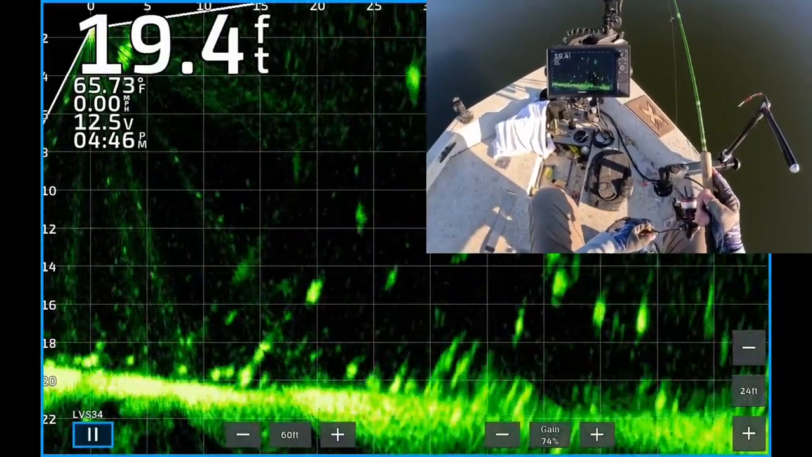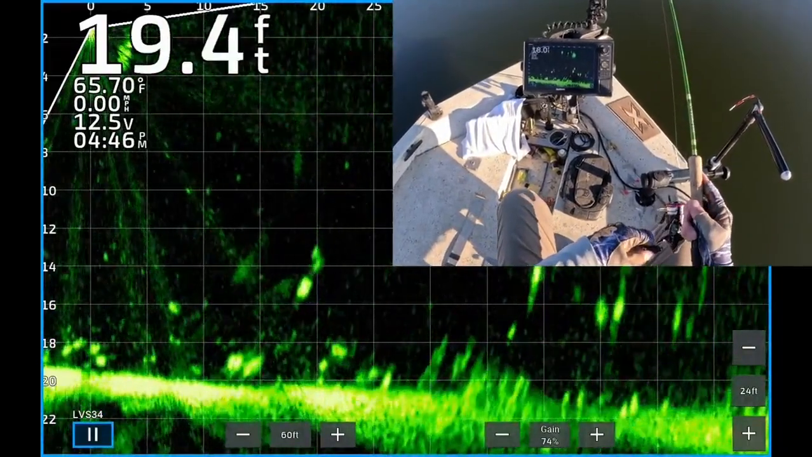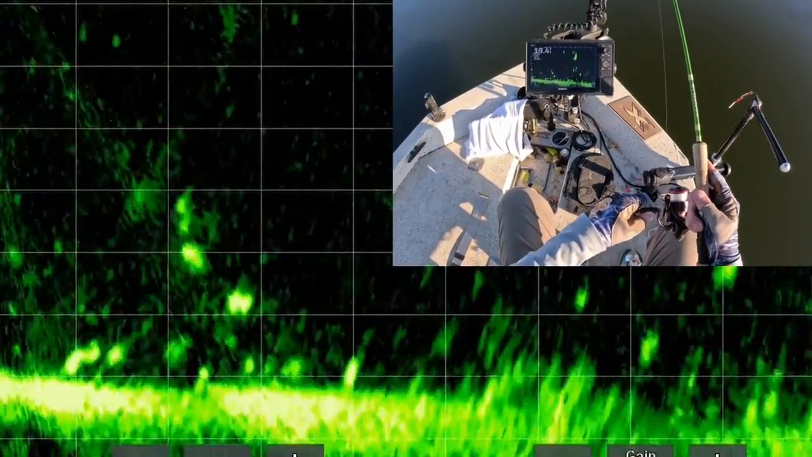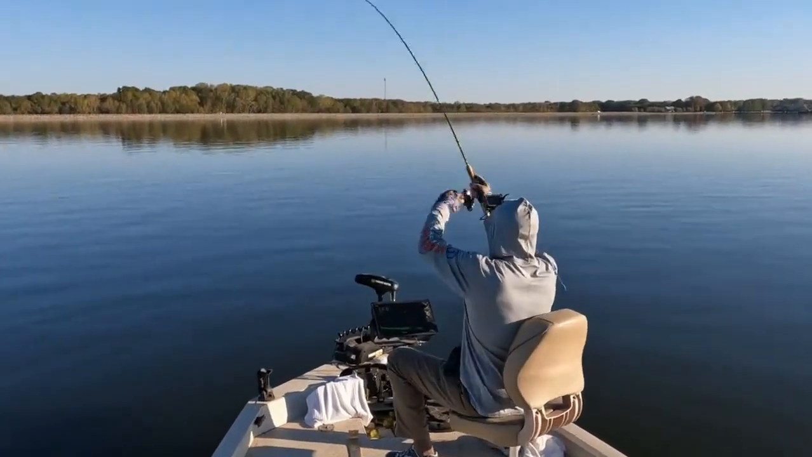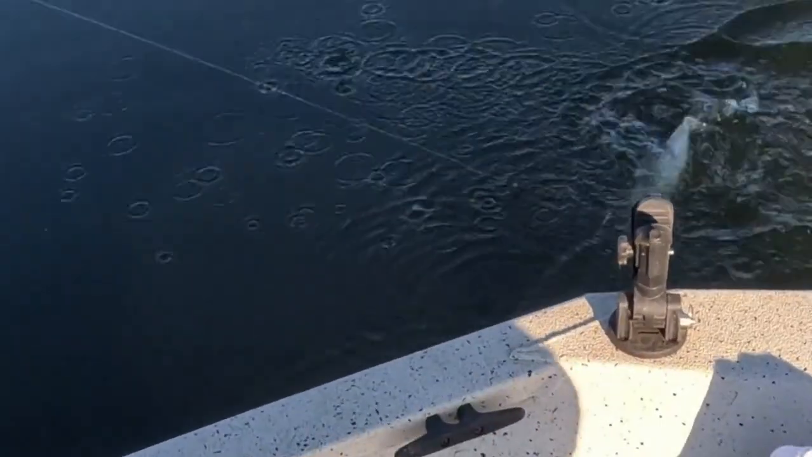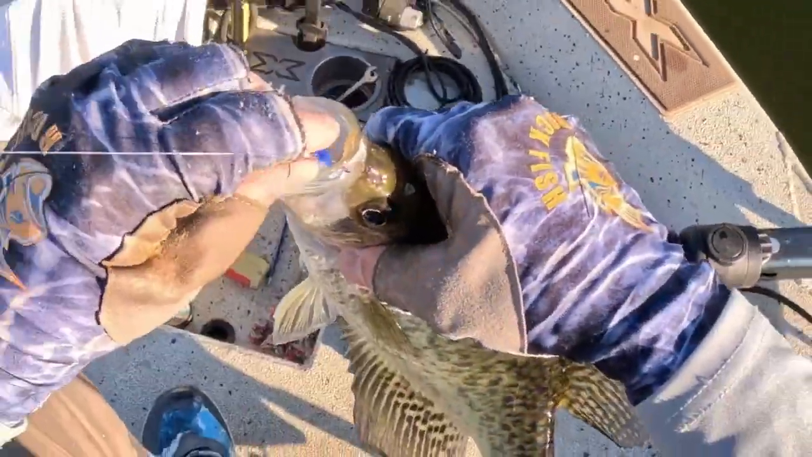There you see my weight and jig dropping down to it. Hope it's a crappie. Right on top of it. He turned. He's coming up looking at it. Boom! There's one. 446. He got it. Yes, sir. Get up in the boat. Another black crappie. That's what I'm talking about.